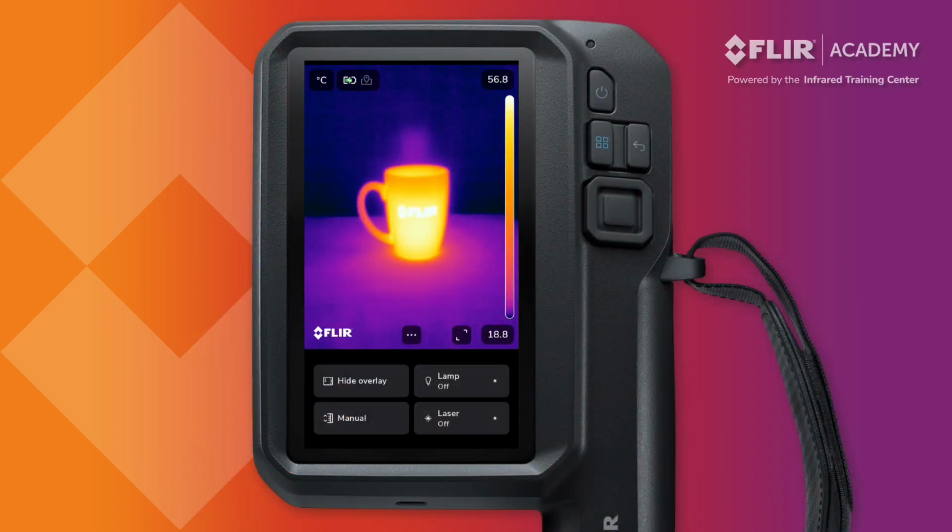Focus is another adjustment that must be set correctly before saving data. You cannot change the focus once you've captured a thermal image. The Flir iXX series thermal camera, however, makes focusing easy, in that these are fixed focus systems. No focus adjustment is necessary with this particular infrared camera. Your images and video will always be in focus, so just make sure your target is properly framed before saving.